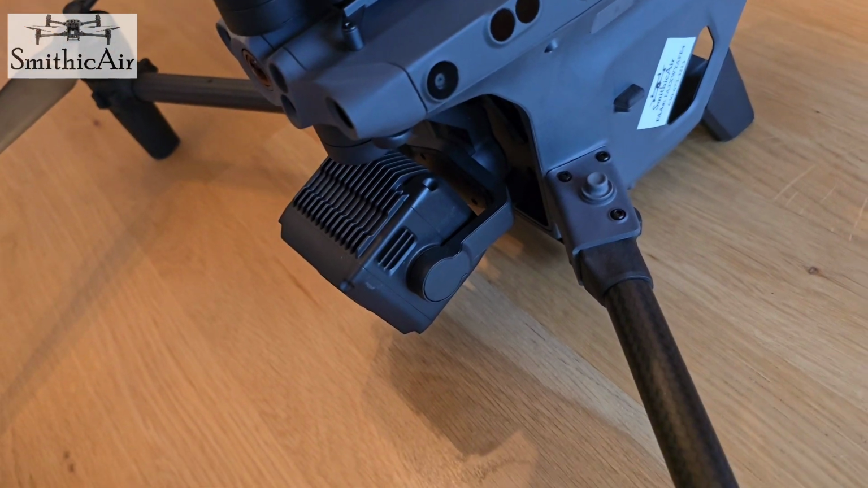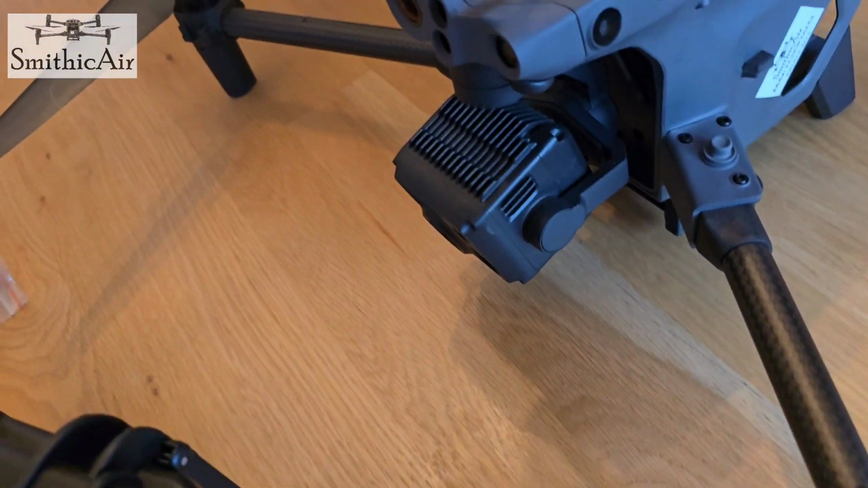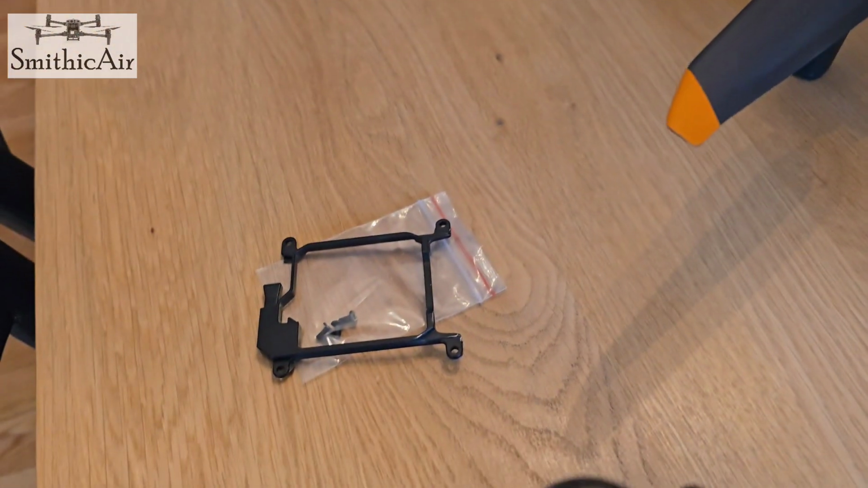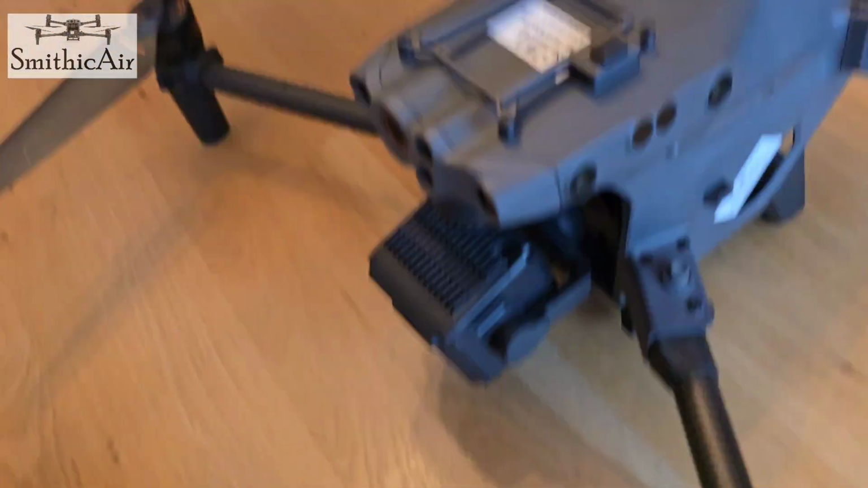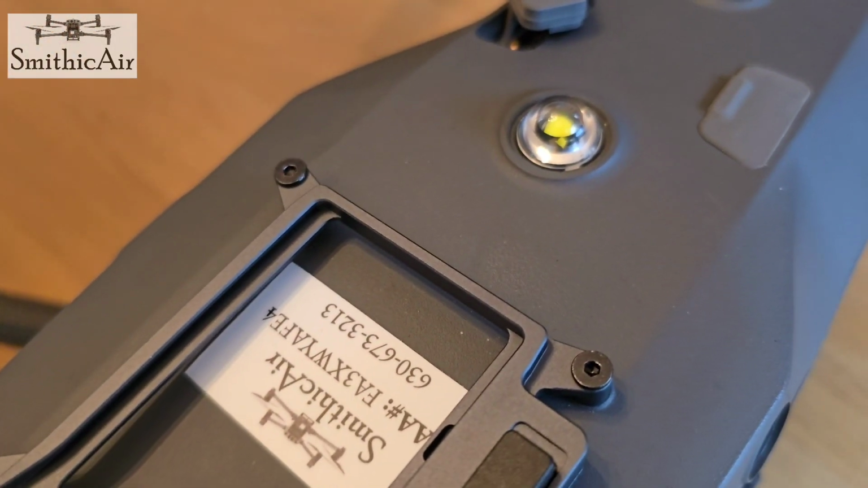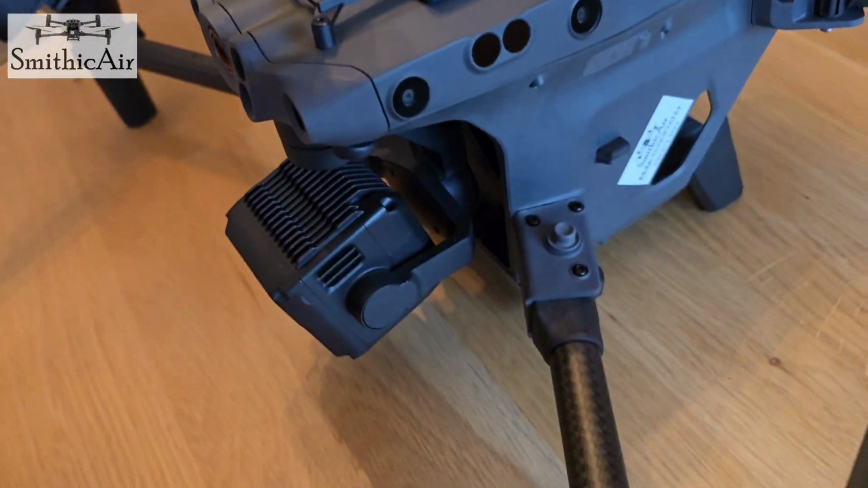The infrared spotlight comes with this mounting bracket, which is not the same size. It would have been awesome if these mounting brackets were the same. That would have been great, but they are not. So the longer screws go in front, the shorter screws go in the back. I'll show you here in a second.